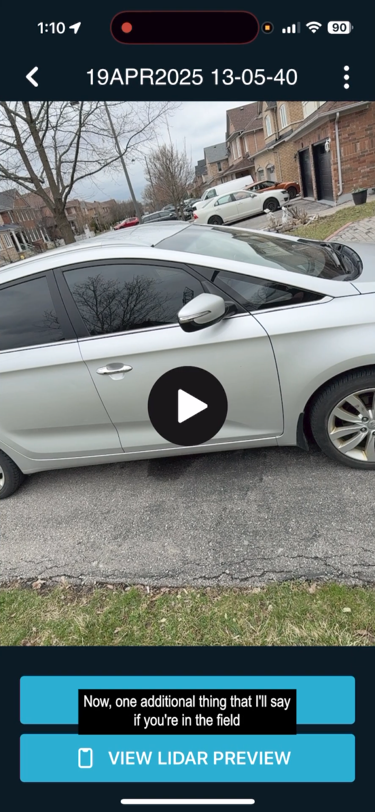Now, one additional thing that I'll say, if you're in the field and you just want to feel comfortable with the data, do a second scan. It only costs you a couple of minutes or a few minutes at most, and it's just a backup. In case something happens, you accidentally do something, or if something glitches out, you've got a backup, okay? So those two things, Lidar Preview in the field and just doing a secondary backup scan just in case, that's not going to hurt you. It's going to ensure that you have all your data, everything is intact, everything is working, and you'll feel confident about all your scanning. Thanks.